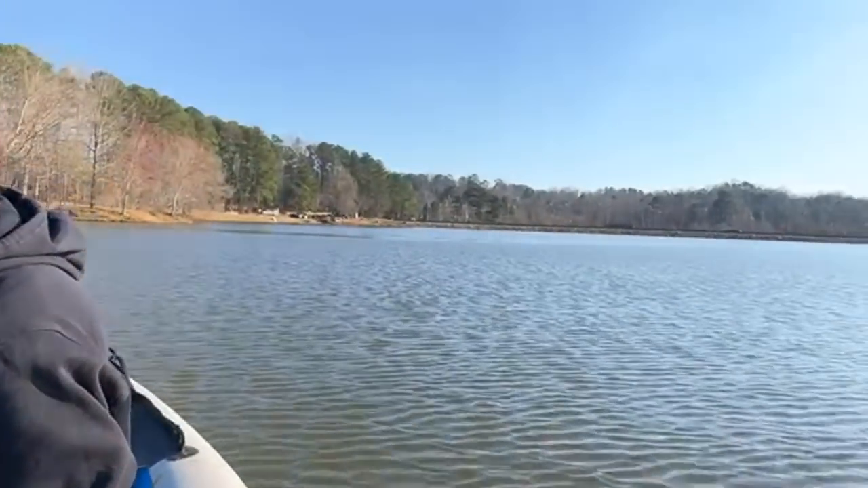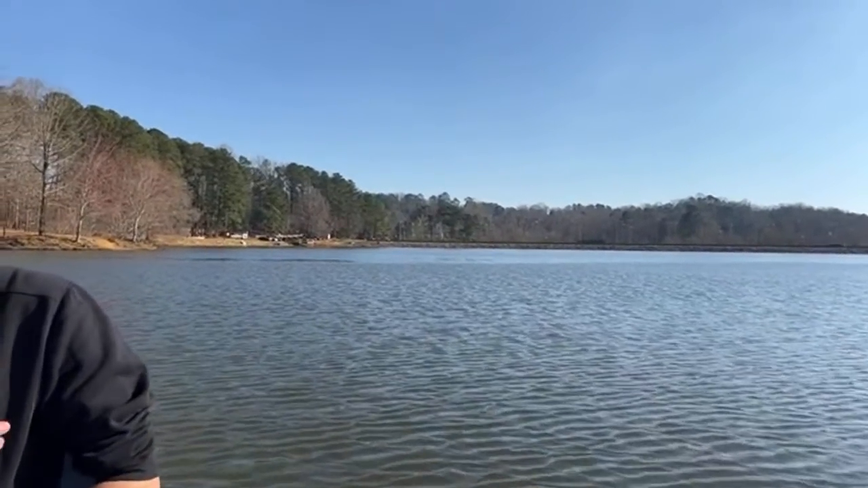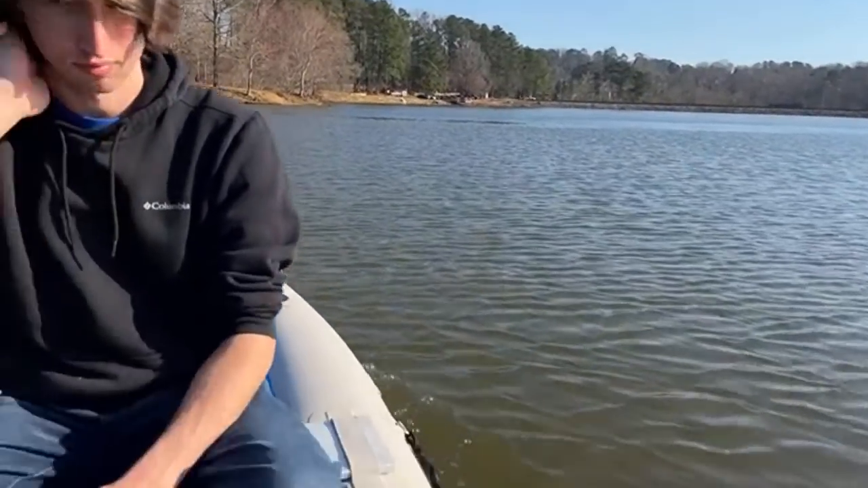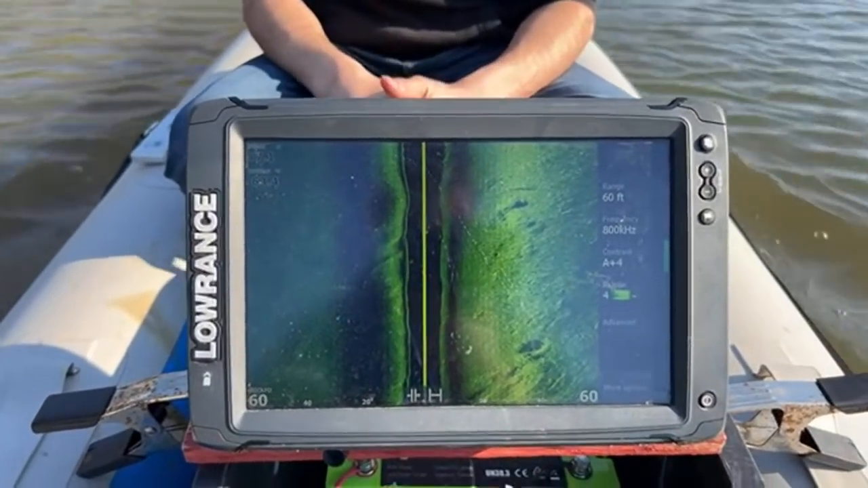Do one more scan, so we're gonna go right around the road. We're gonna make one more pass, and then this spot should be clear.